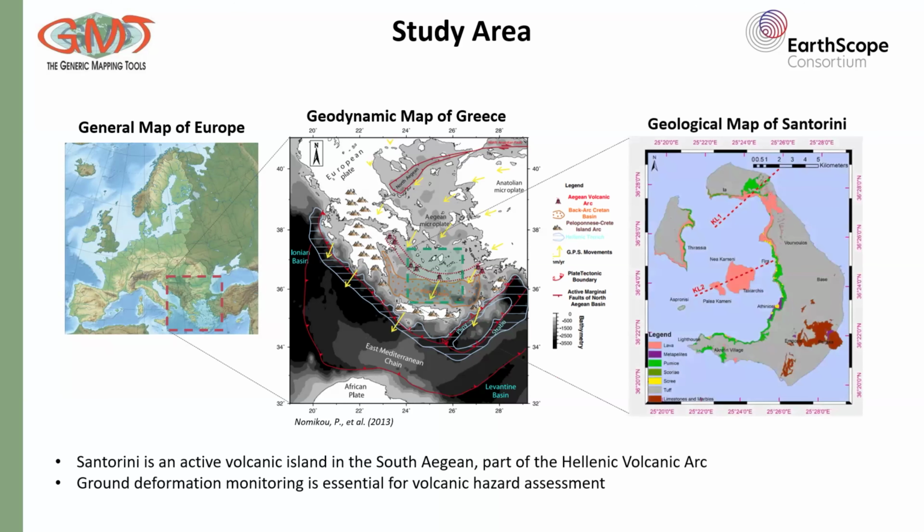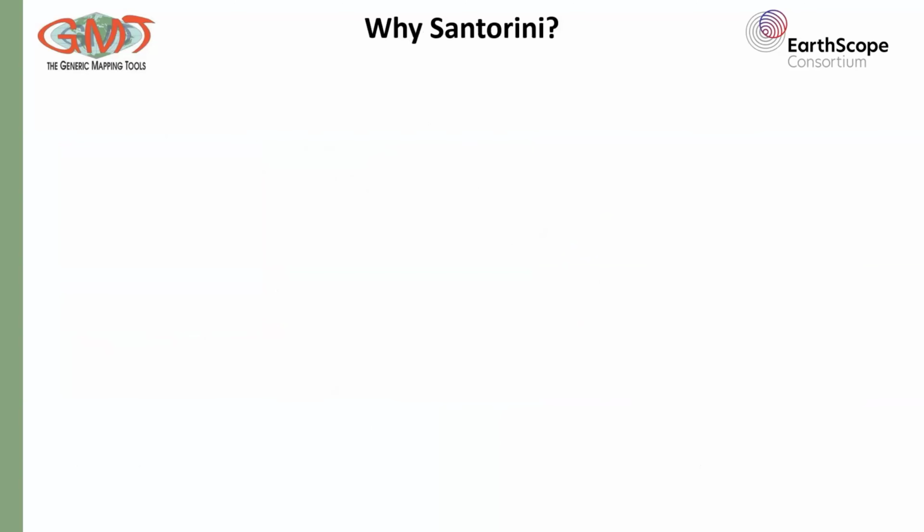On the right, we have the geological map of Santorini showing the island itself. The caldera and all the surrounding lava flows, some faults and some units are visible. These help the overall understanding about the volcanic structure and where the deformation may concentrate in case of an event. Santorini is one of the most active volcanic systems in the South Aegean.